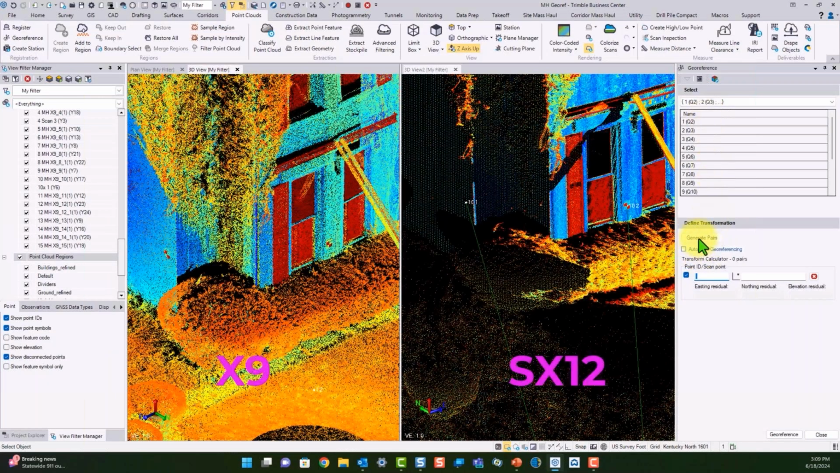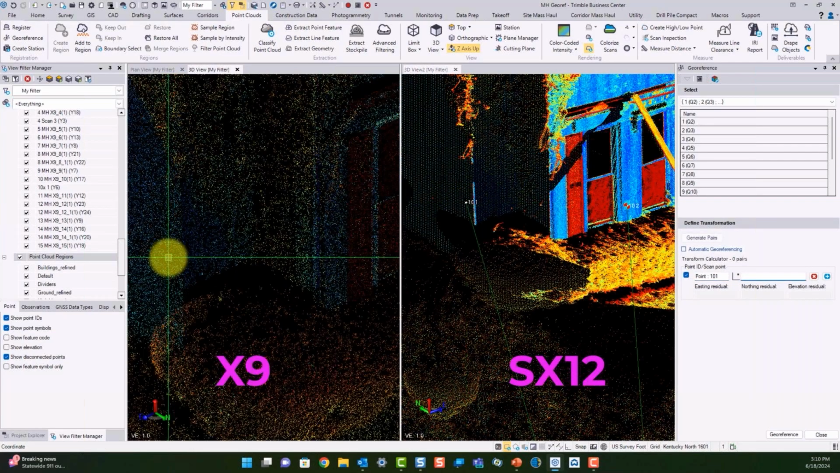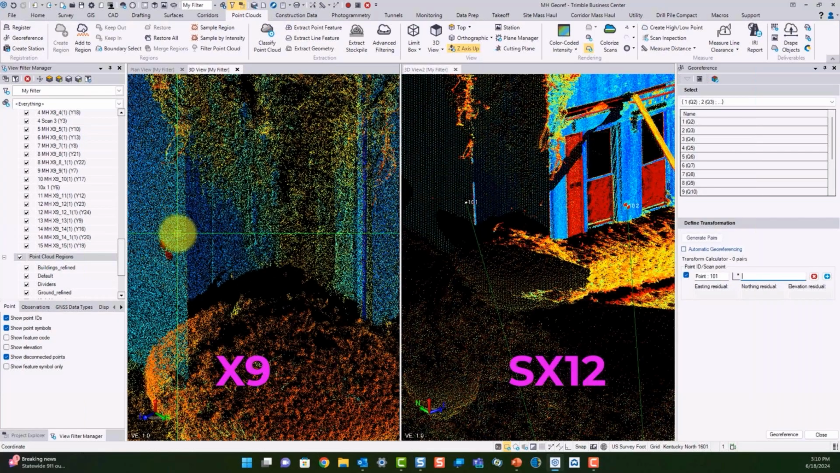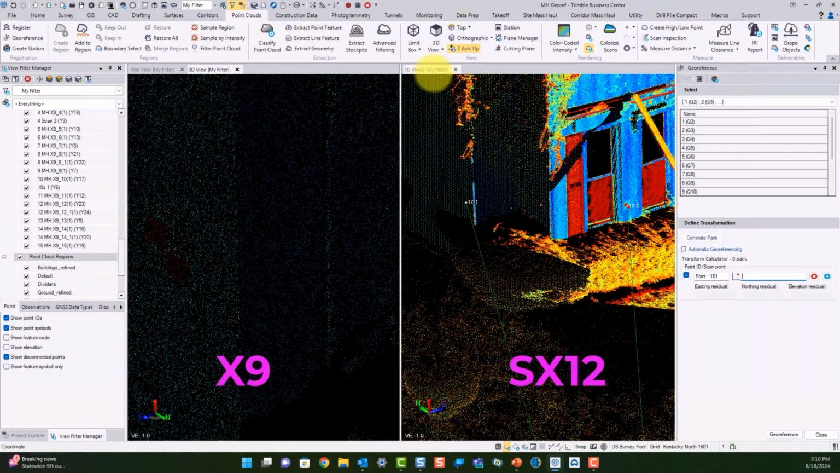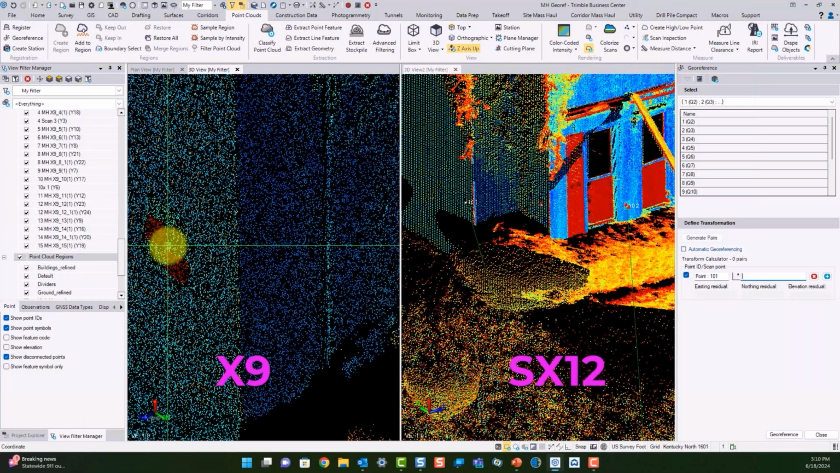X9 data on the left, SX12 data on the right. And there's our control point 101 there. And basically just click on it. Click on the corresponding part of the X9 scan. And that's what I like about TBC's: we can stack these views next to each other in a vertical configuration. I'm adjusting the point size there. And there's that point pair.